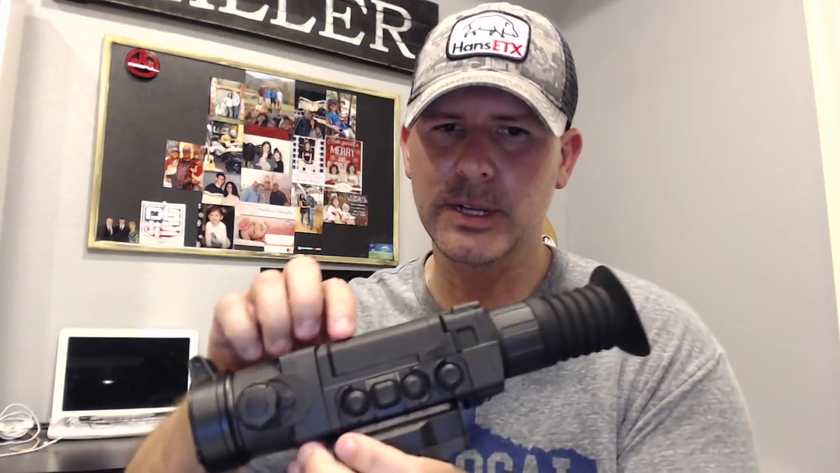So to do that, really, you're using this very front button right here, and it's just a series of either a short press or a medium press on here. You'll have to get used to doing that whenever you're out in the field trying to mess with this stuff at night. All the scopes that we mess with, the buttons are all used at night. So Pulsar's usually pretty good about the way their buttons are laid out. They're raised up, they're easy to use, easy to press. It's just getting used to the way that the LRF unit is integrated into that first button and the actions that you have to take to get that done.